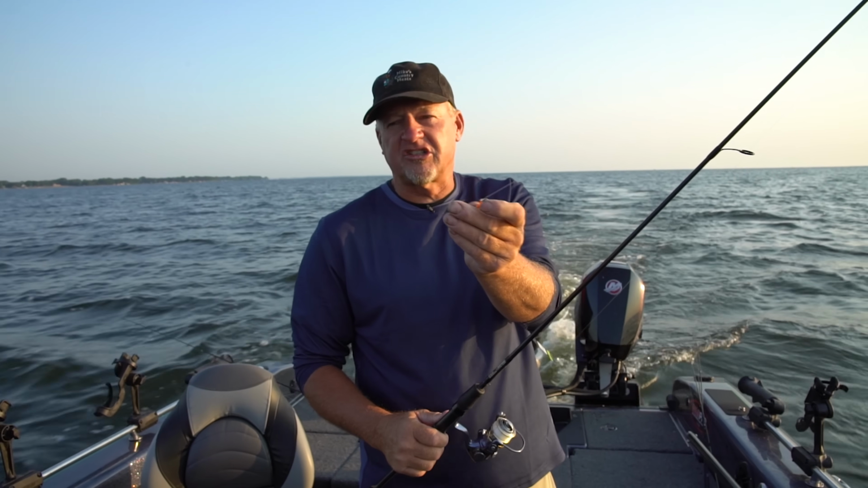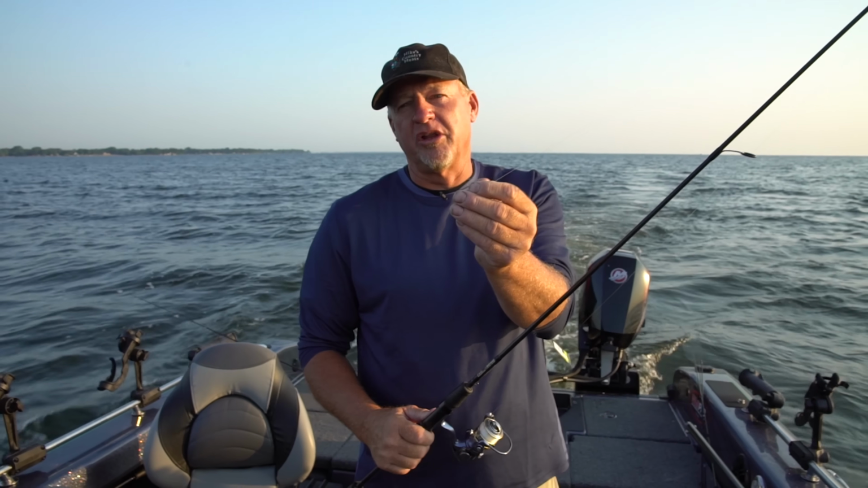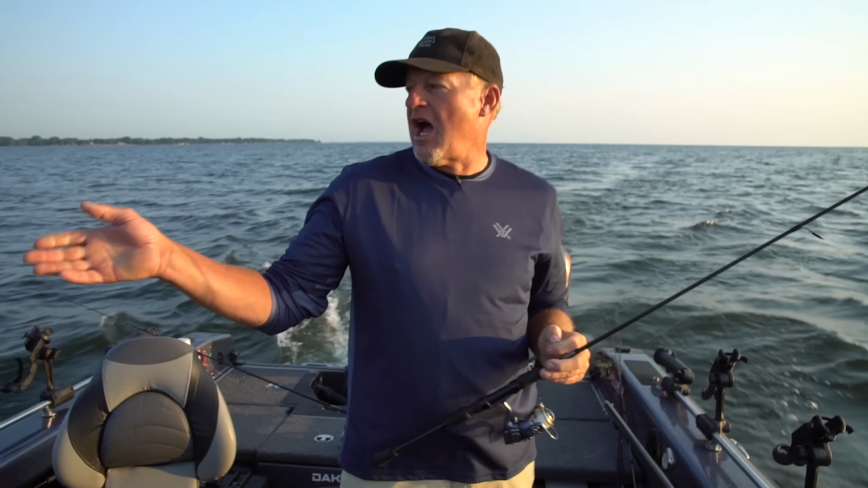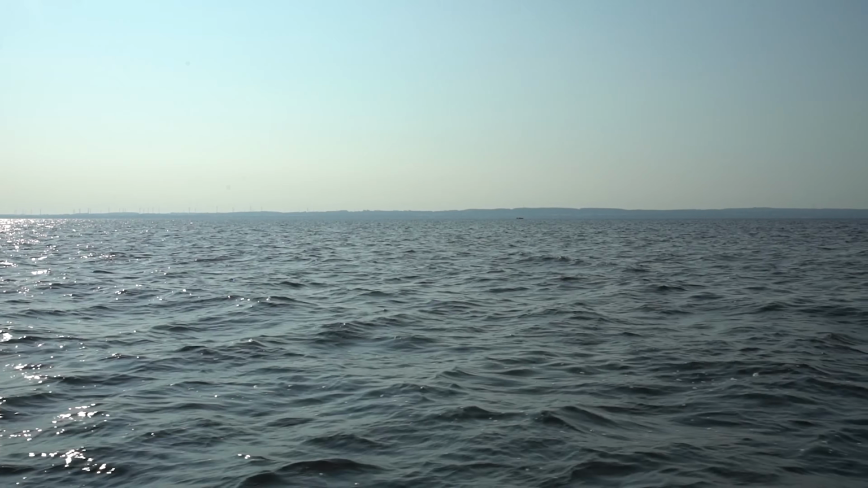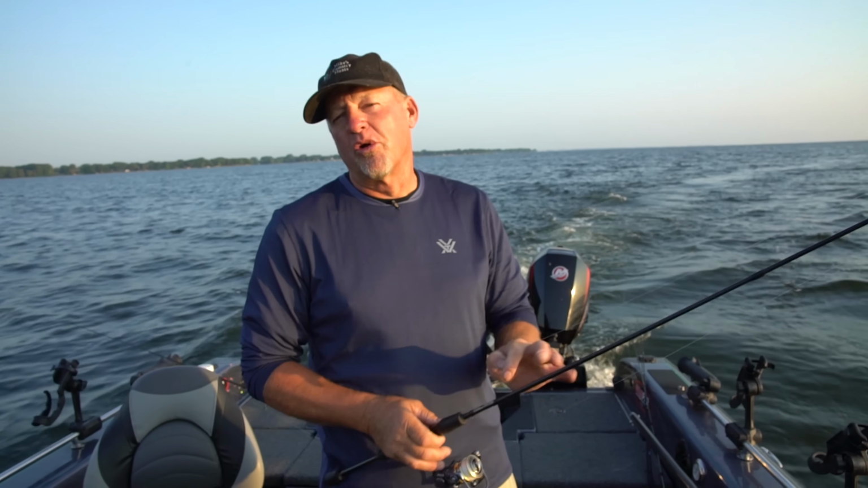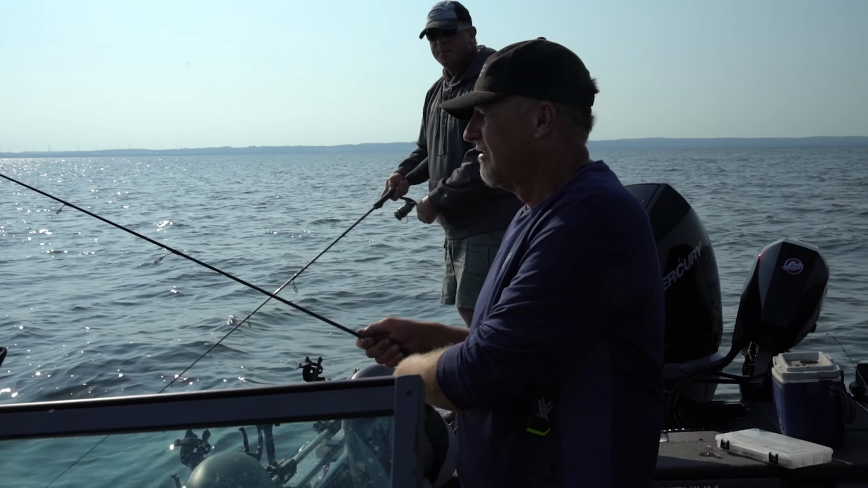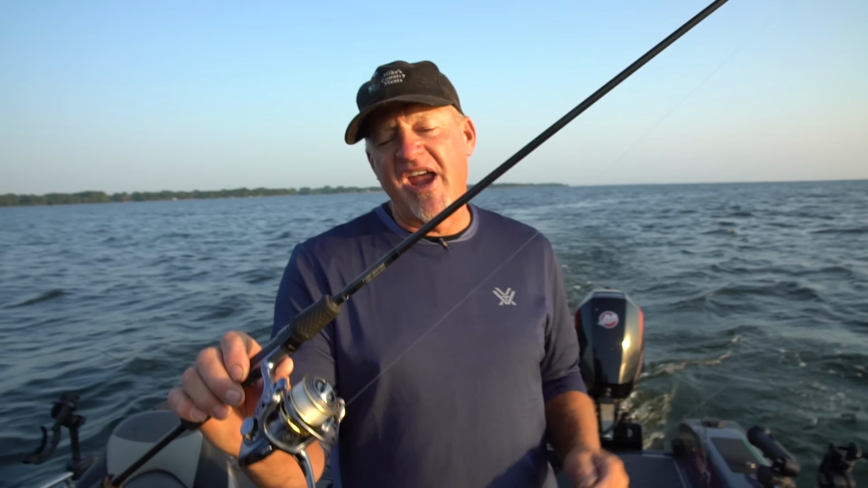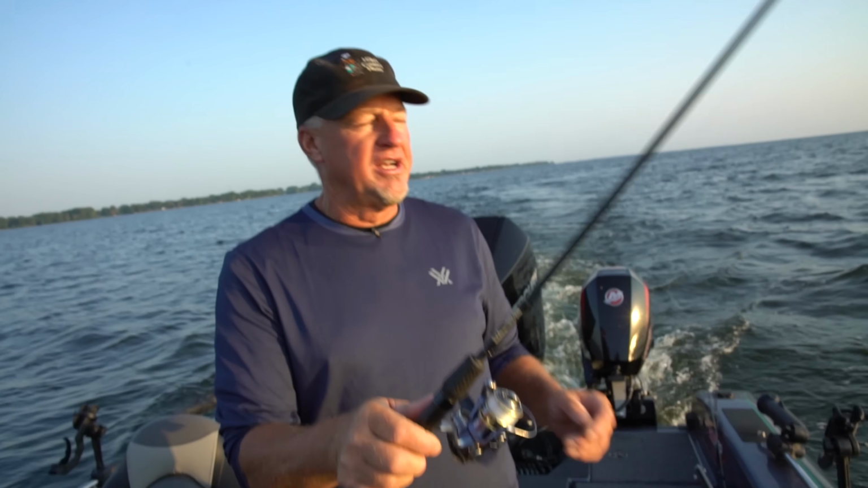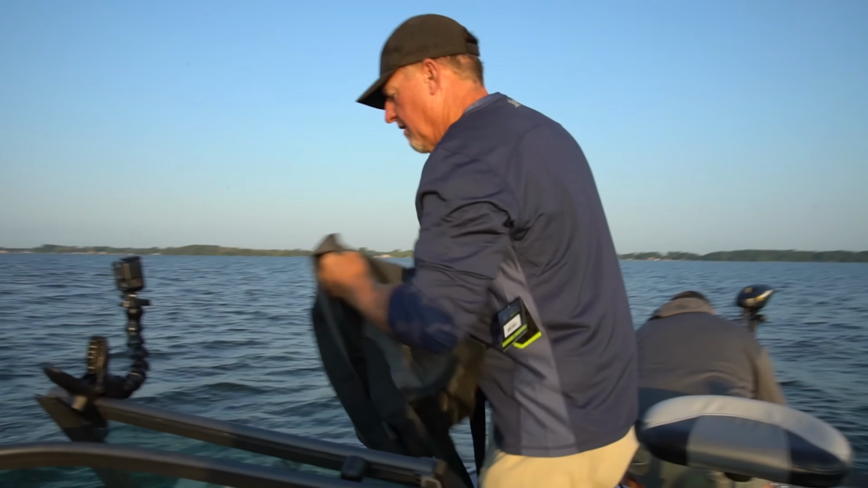The wind's not real strong. If it was flat calm, I would have a 1/16 ounce on here. Now we've got maybe a 1 to 1.5 foot chop, so I want a little bit heavier jig. We're going to be casting a lot of water that's between 4 and 6.5 feet. Medium fast is a great rod. Like I said, it's really versatile. And again, 6-pound test line on it.